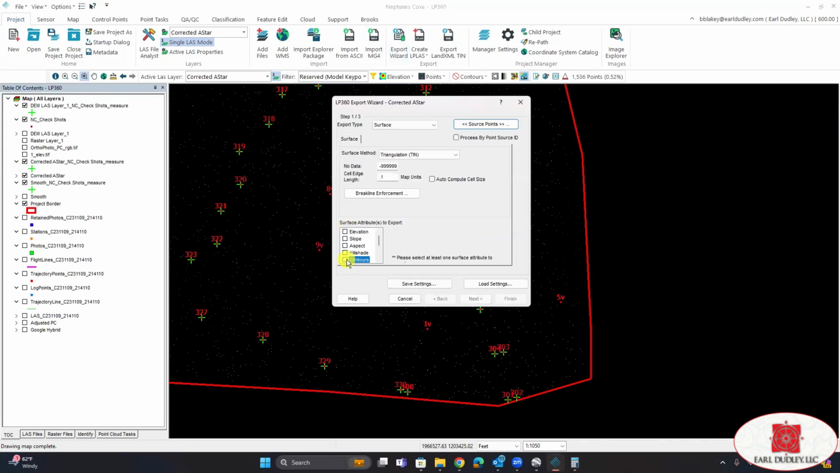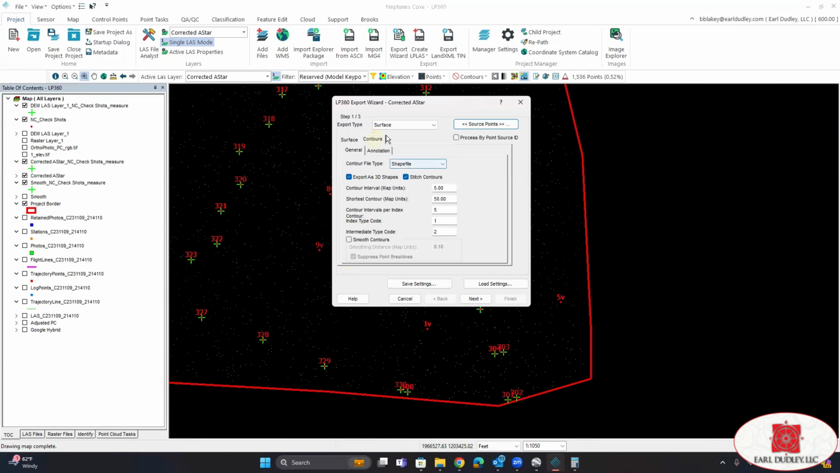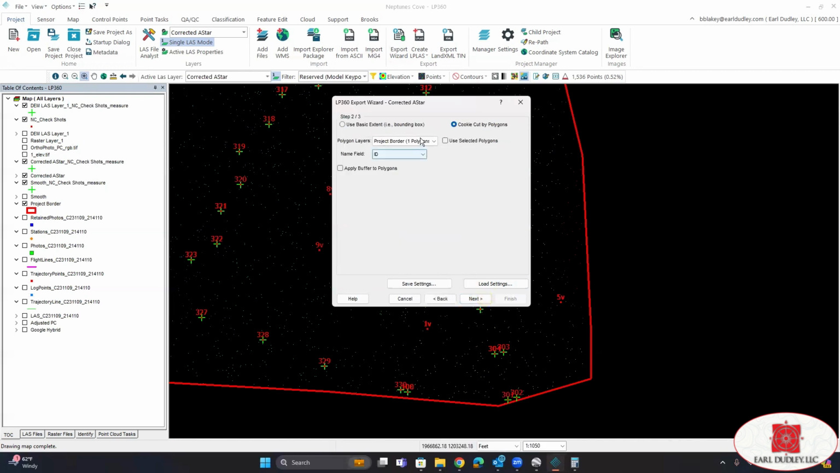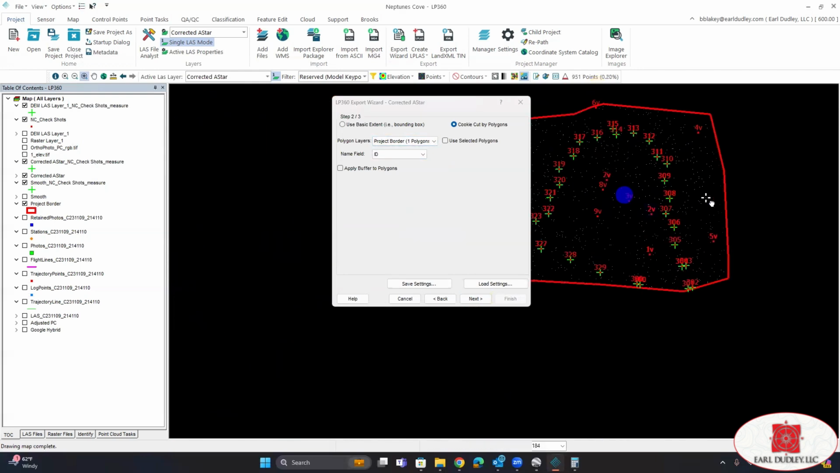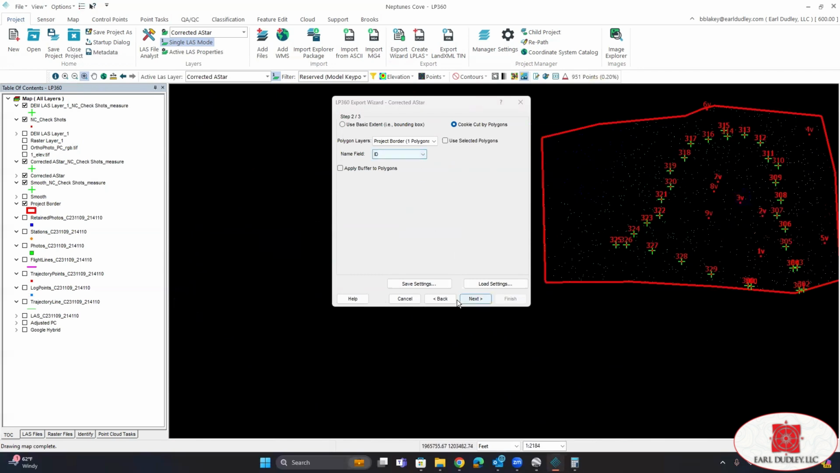Change the attribute to export to contours. Then click on the Contours tab, enter the interval that you want to use. We're going to smooth our contours, and we'll smooth them by 1/4 of a foot. We're going to export by polygon. So we're going to keep everything again within the polygon here.